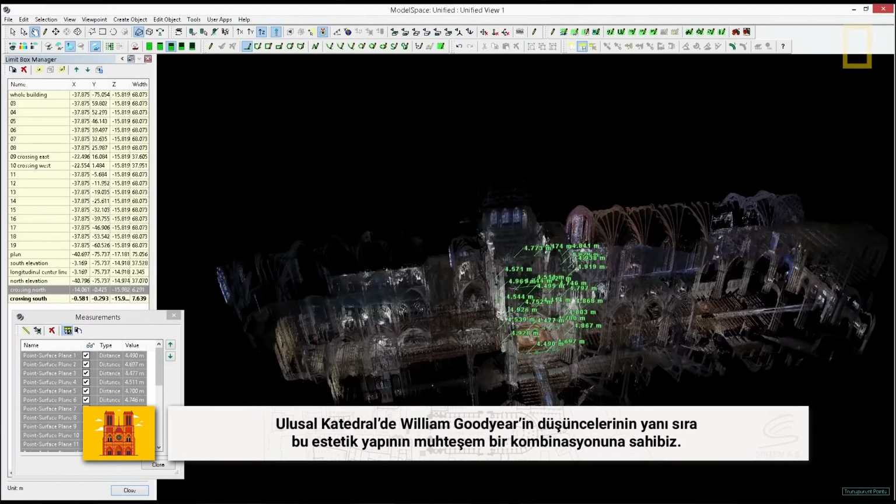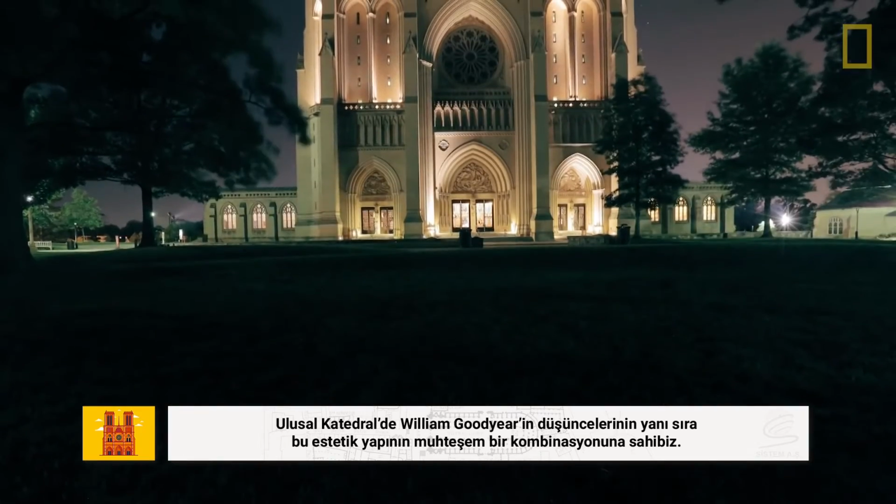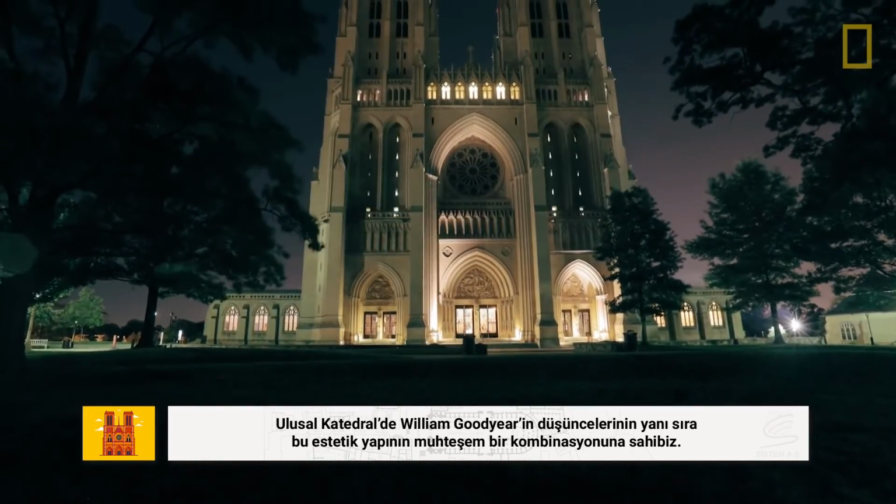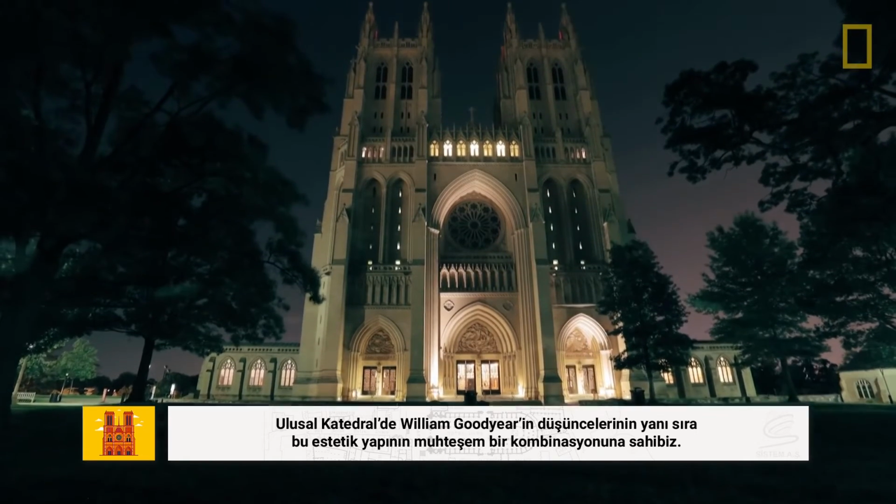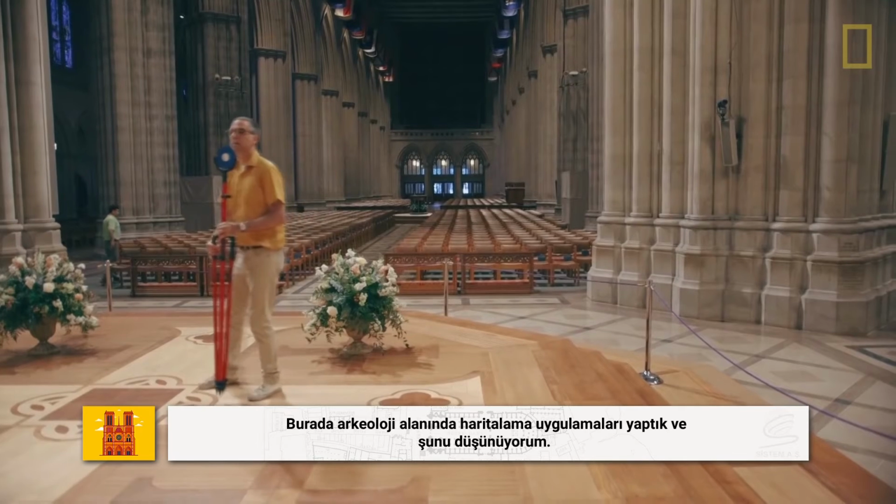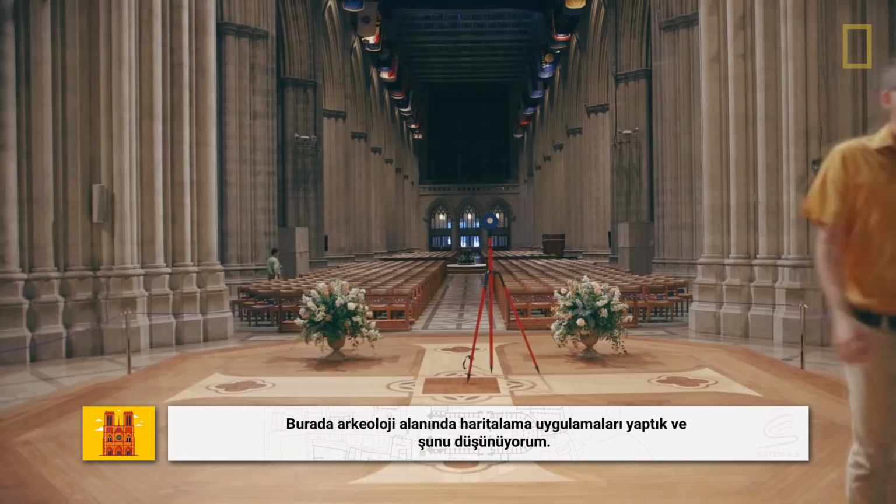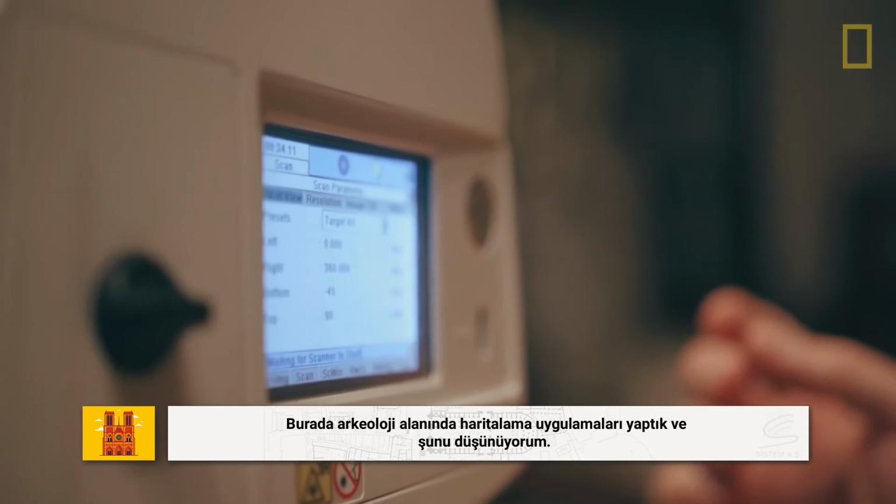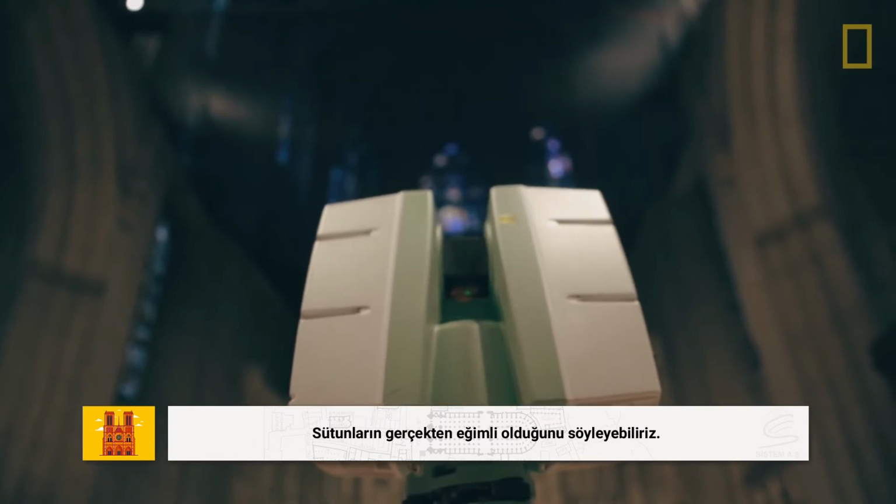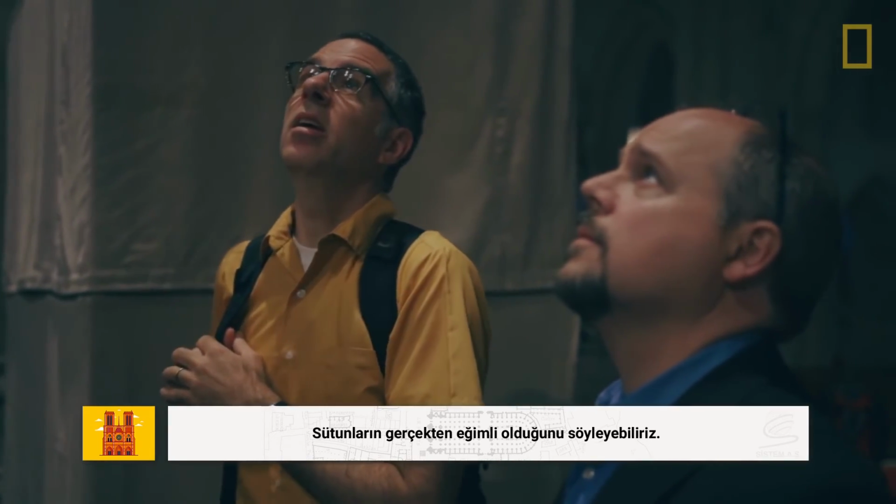So we have a wonderful combination in National Cathedral of this aesthetic built in the mind of William Goodyear, concocted, you could say, based on a misreading of the evidence, but in service of an aesthetic that really does still stand. I see it as a way of mapping space, of doing archaeology that is looking back in time. I'm not standing down below and saying with my eye, gee, that actually looks like it's bending out of place. With this, you can say, that is bending out of place.